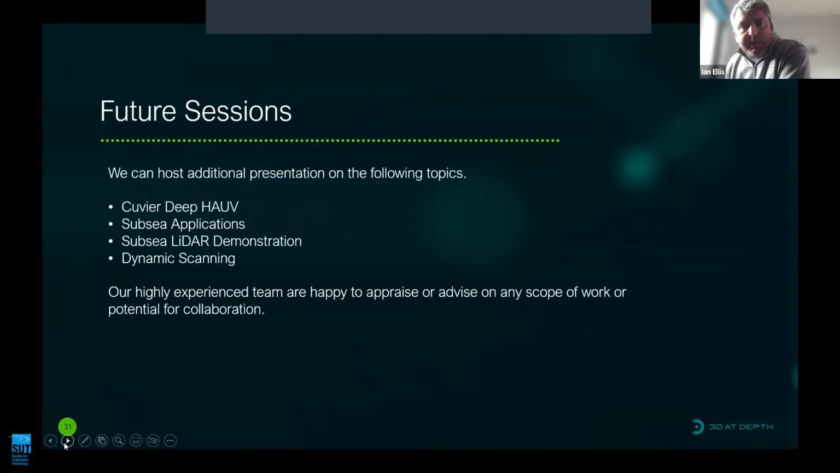I moved through that quite quickly, and I'm hoping there will be a few questions at the end of that. But we can host a number of these presentations for anyone that has an interest in 3D at Depth and our LiDAR technology. We own a Saab Sabertooth vehicle, which we are developing into the Kuhei Deep, which is our HAUV concept.